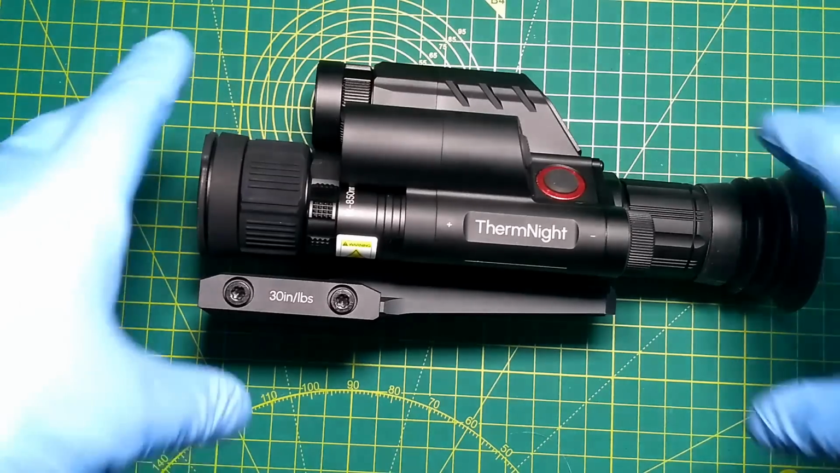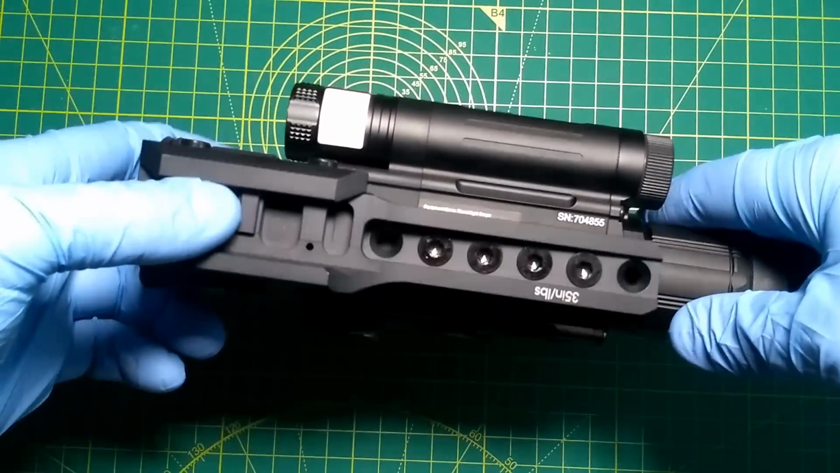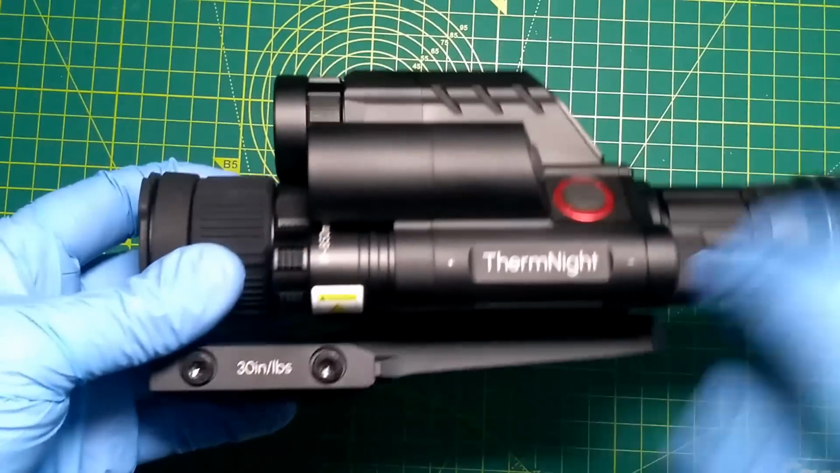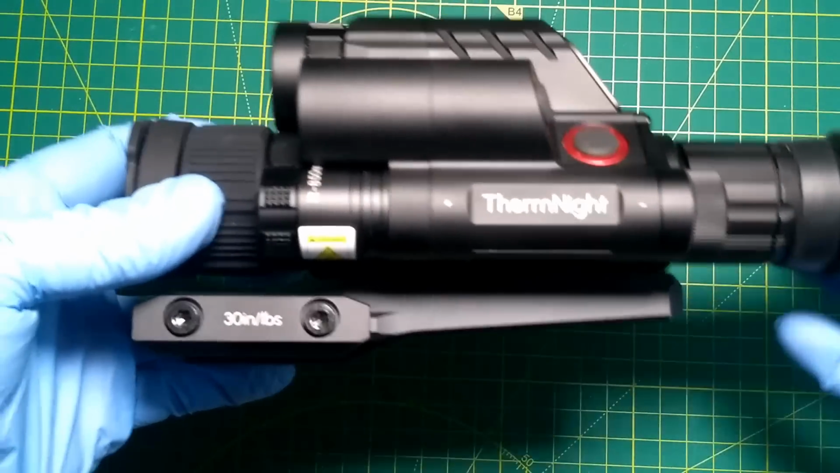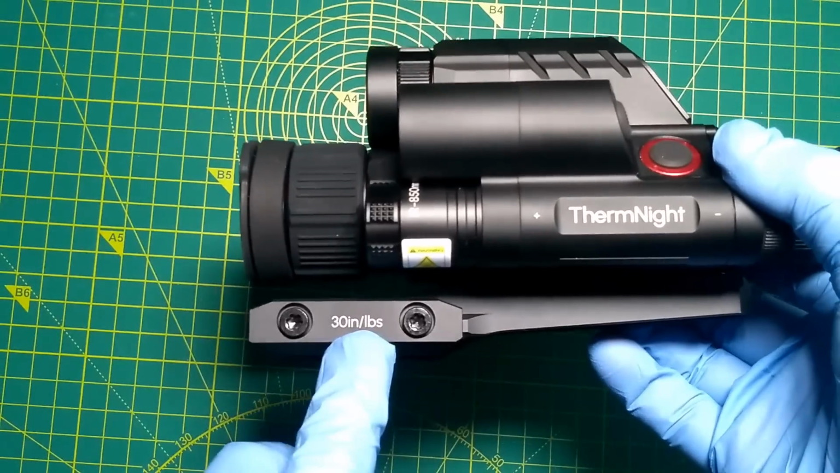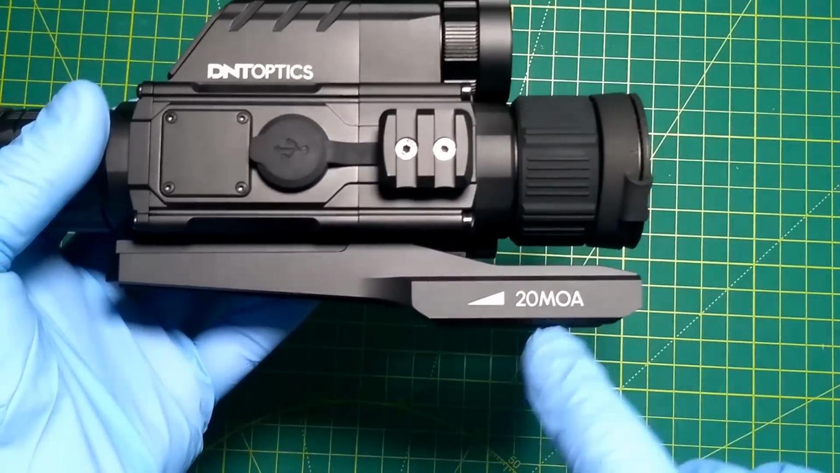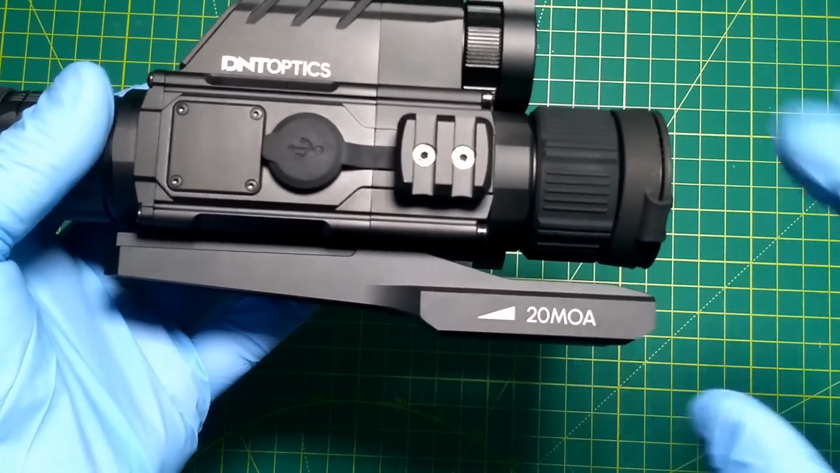Let's first have a quick look at the external features then. I've already attached the mount, as you can see there. There are 4 screws for the mount, 6 holes, so you can actually put the mount further forward or further back depending on how you want it to go on your rifle. You can see there that they've included the torque settings for the screws, and you can see that it's a 20 MOA mount rather than a 0 MOA mount.